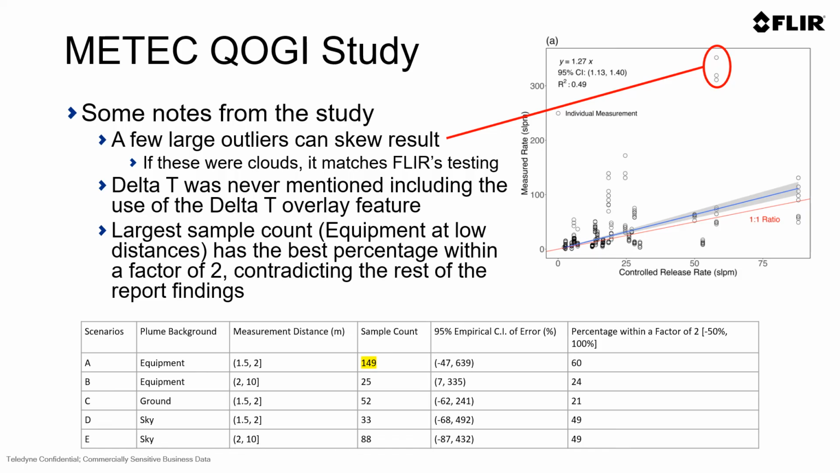And as we looked at some of the results, when they used equipment, that had the largest sample count of 149 and the best percentage within a factor of 2. This contradicts their statement that equipment would have the highest error or the worst results in accuracy, but also confirms previous studies like the Alberta Methane Field Challenge and FLIR study at METEC, in which the higher sample count that you have or the more readings that you get, the better the results.